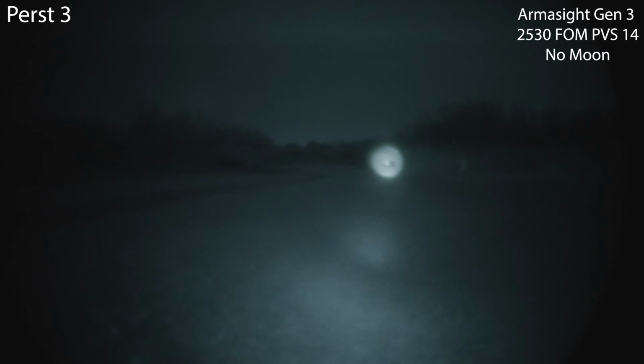So 100, 200, 300, 400, and 500. Even with the gain turned down, it's totally washing out the 50, to be expected. Let's see what other modes this thing's got. So that's laser only. What's this one do? Guess it's off. It is.